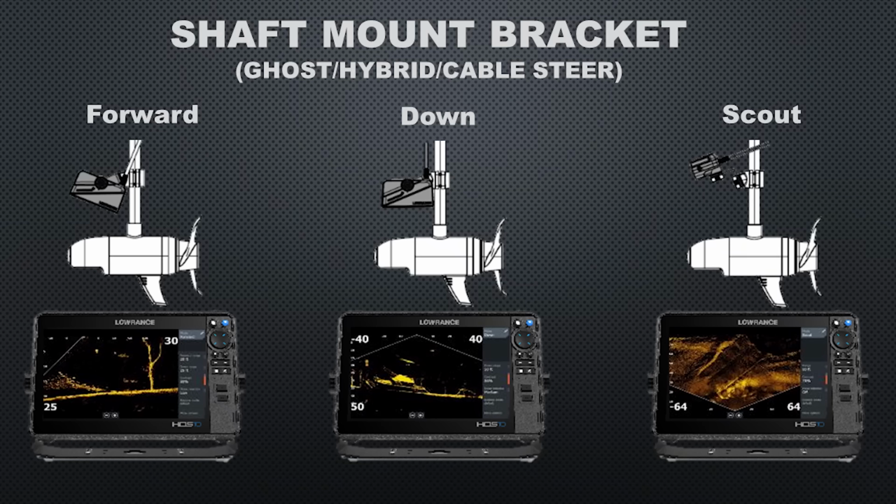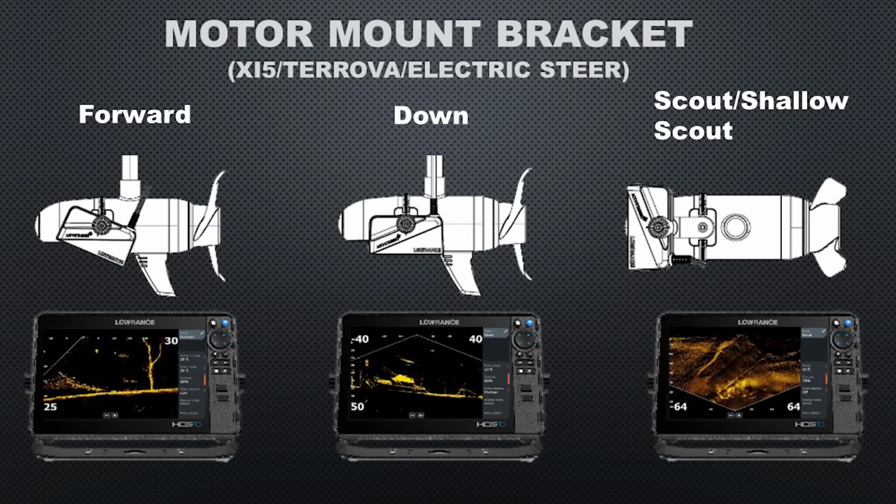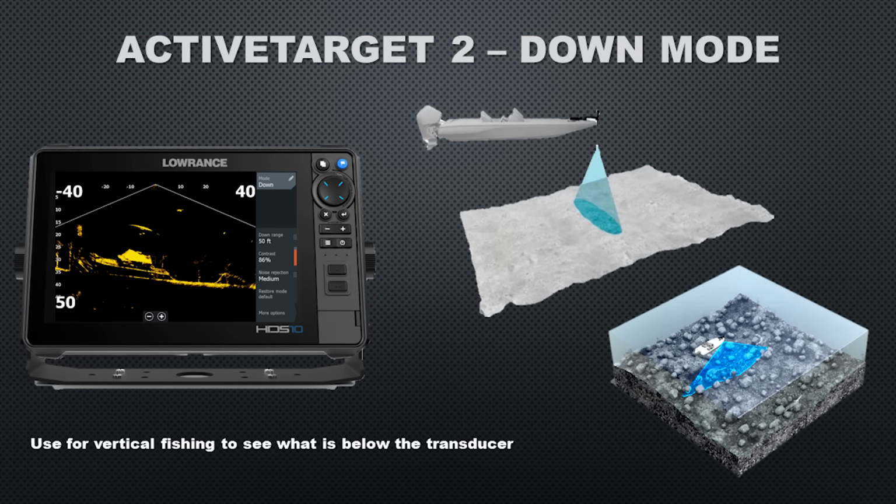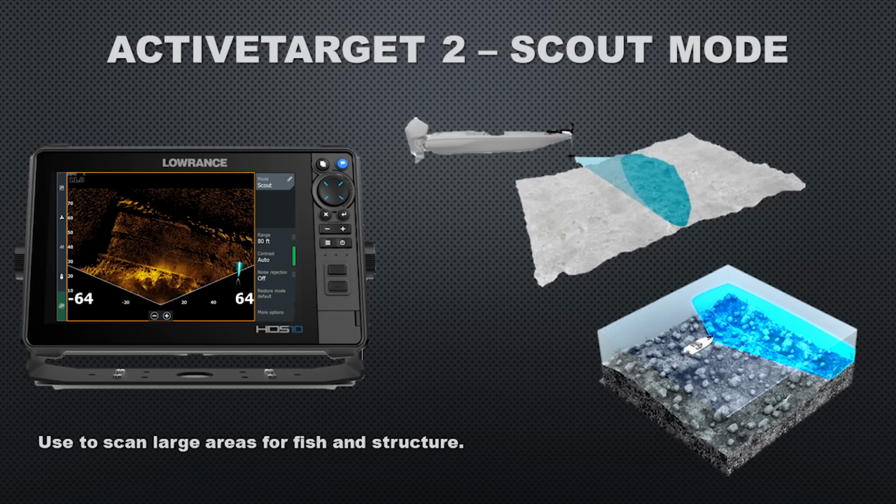We'll take a look at the different views so you can understand them. The standard ones we've had with ActiveTarget 1, these are the shaft mount brackets for a cable steer like a Ghost or an Ultrex. We have forward, down, and scout. If you have a Minn Kota Terrova or Ulterra, then you'll have these mounting options here for the same views. Again, forward, down, and scout with the motor mount bracket. And if you're not too familiar with the different views that we've had with ActiveTarget, here's the forward mode, the down mode, and then the scout mode.